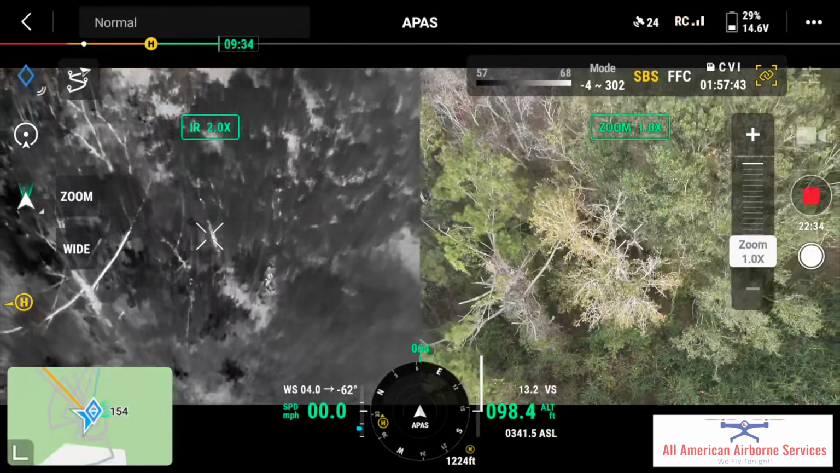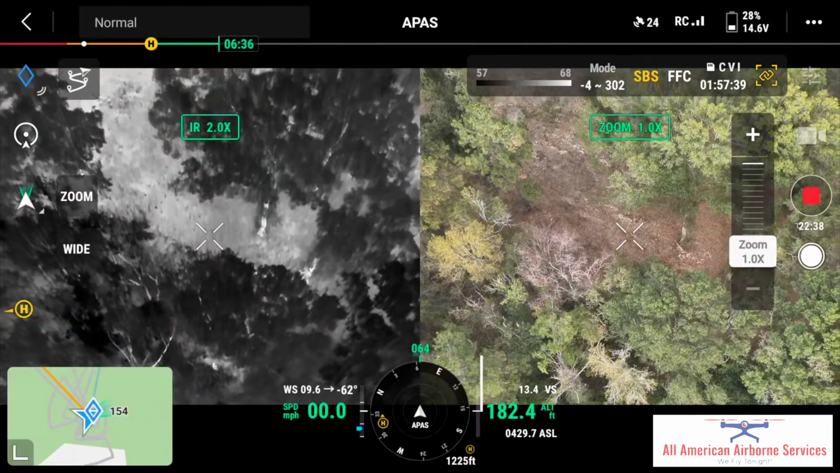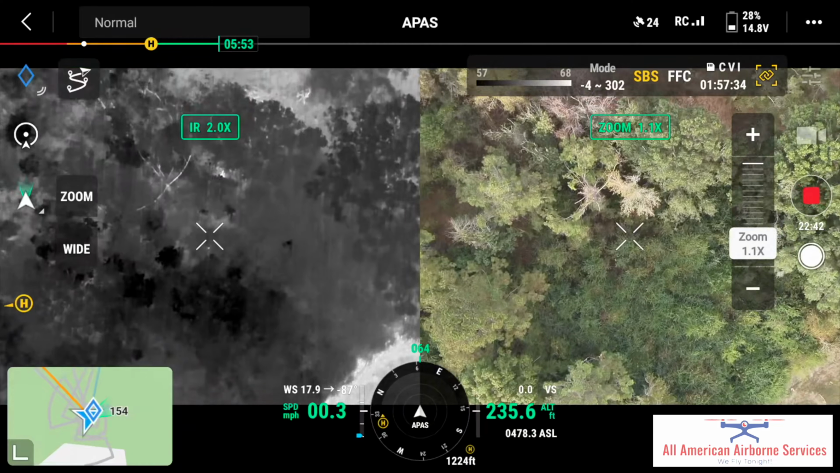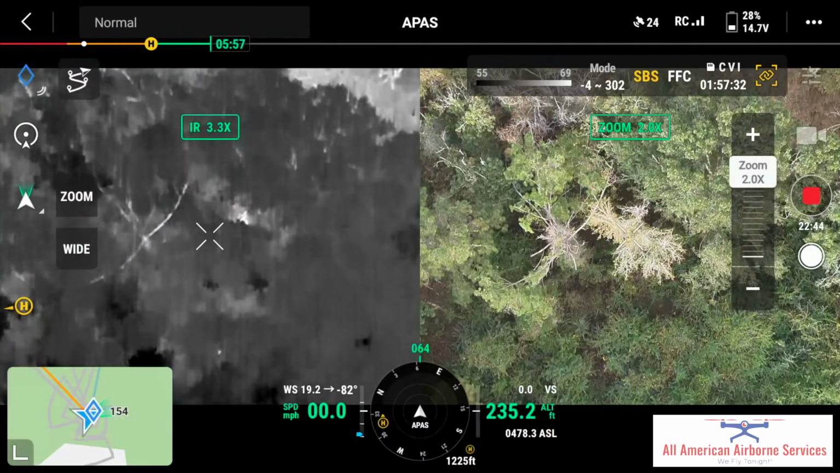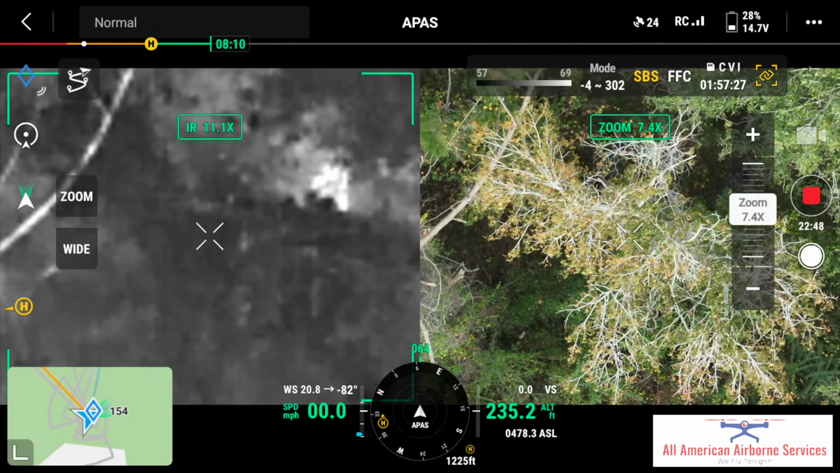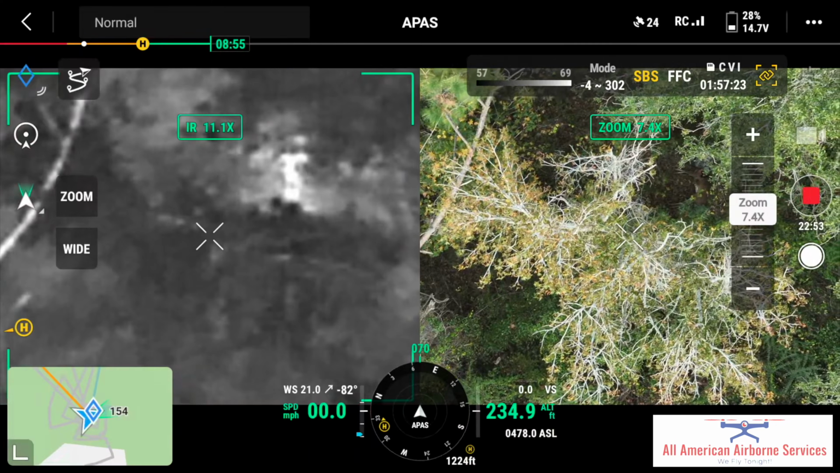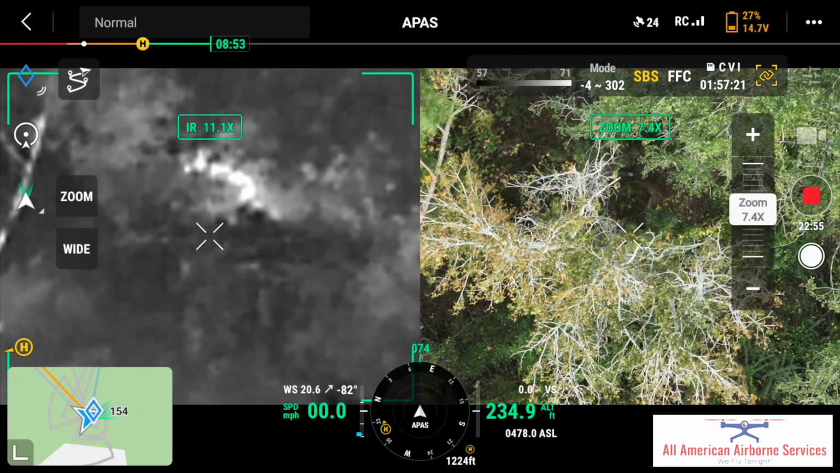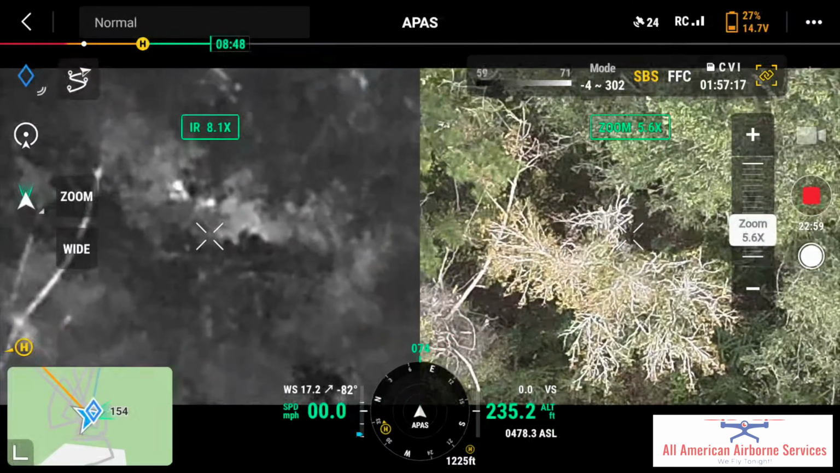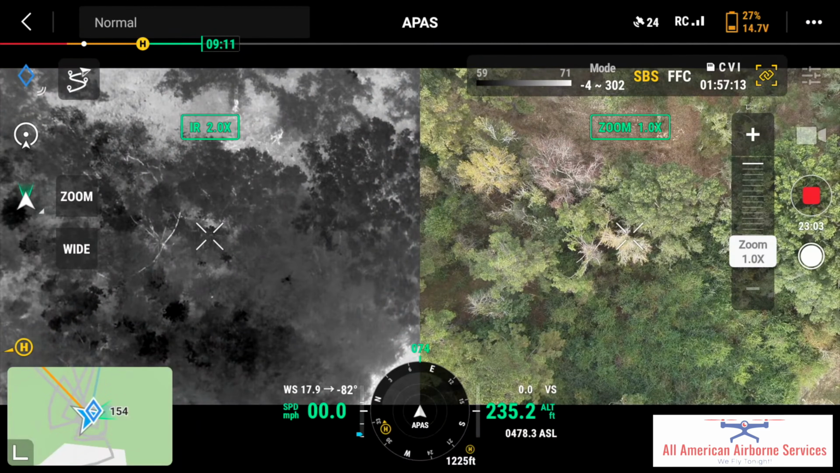One battery operation. There he is dragging the deer. Wrestling with that sugar. Look at there. All right. Okay, let's bring her home.